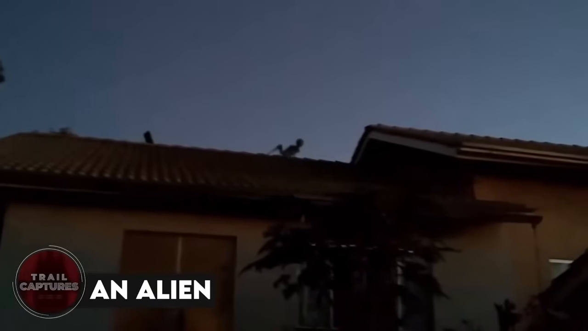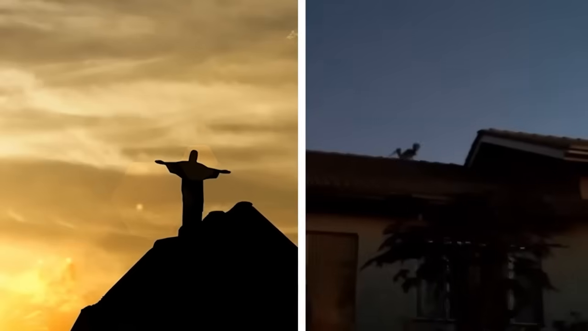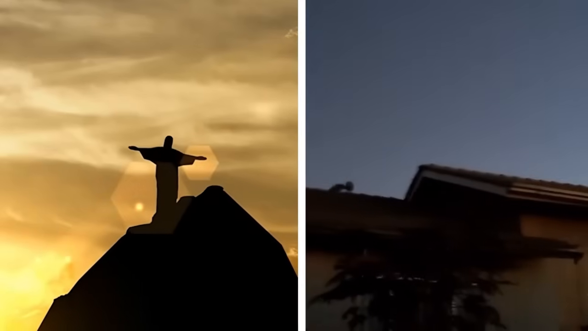An alien. There was a guy in Brazil who saw something strange on a rooftop while he was doing his own thing and decided to record it. What he captured was a weird creature that looked like a huge ant hanging out on the roof. Some people thought it was extraterrestrial, but to me it looks like a really big ant. Brazil has all sorts of creepy crawlies, so who knows what else is out there, right? The freakiest part is that the creature vanishes right after the guy spots it. What was it doing up there? We may never find out.